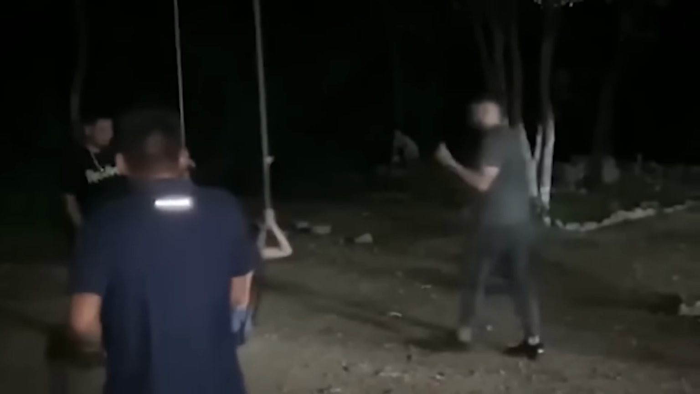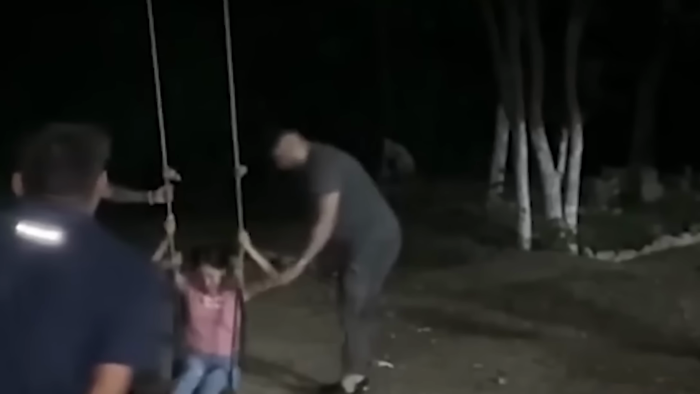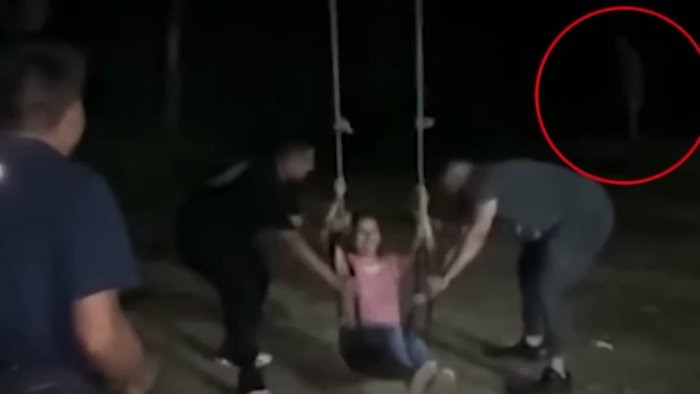Wrong. Of course not. This video shows the family all hanging out together, with one member being pushed on a swing by a couple other members. This is all fine and well, but it's what's in the background that really has viewers concerned, and definitely had the family freaking out when they reviewed the footage. In the back, you see a creepy figure moving around.